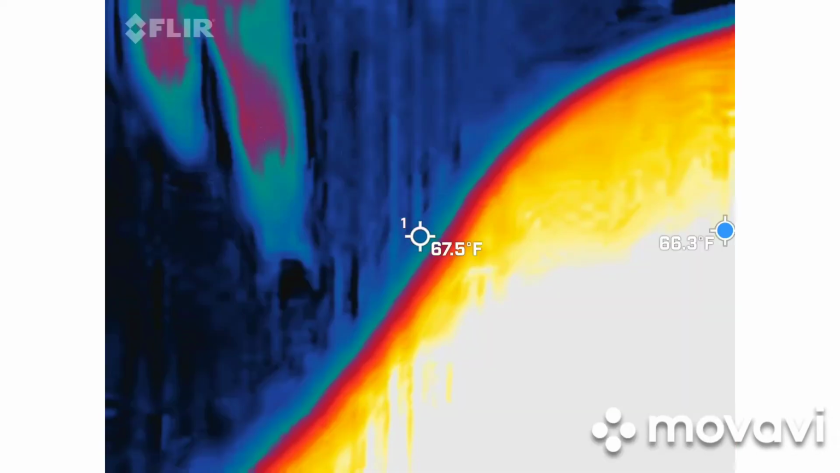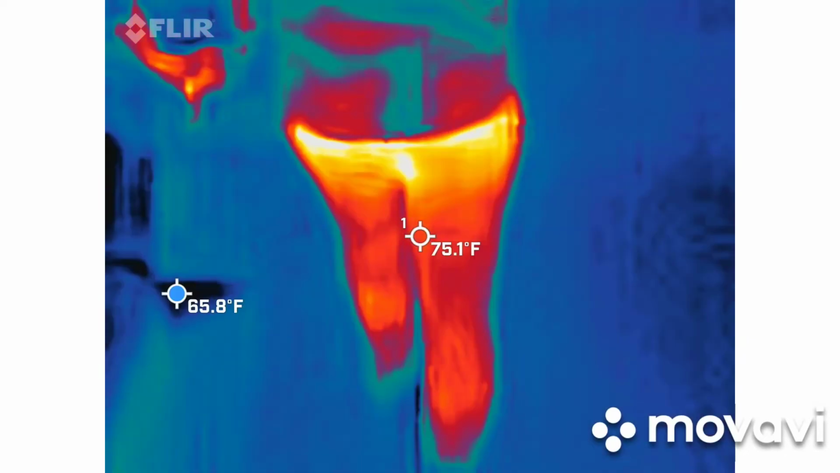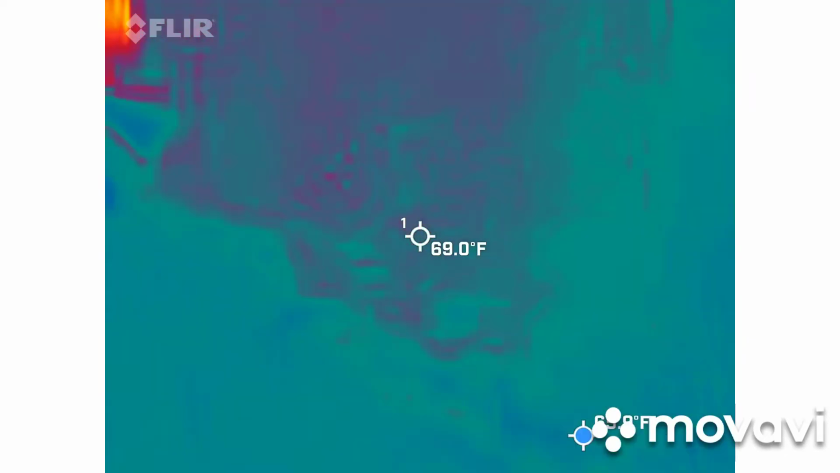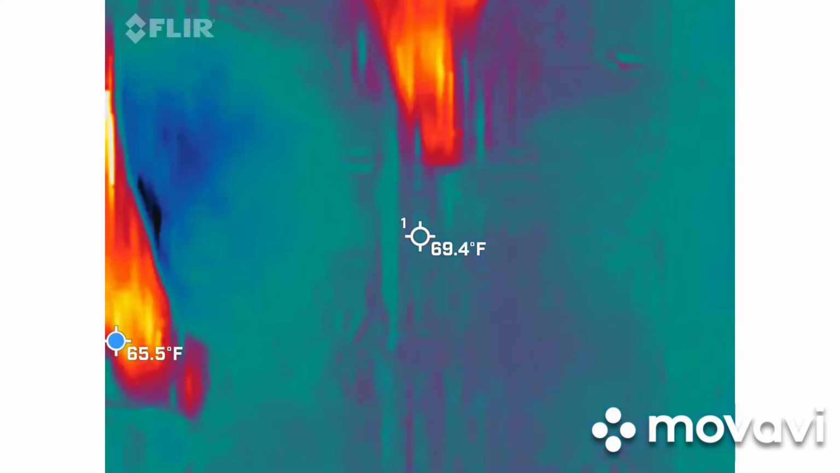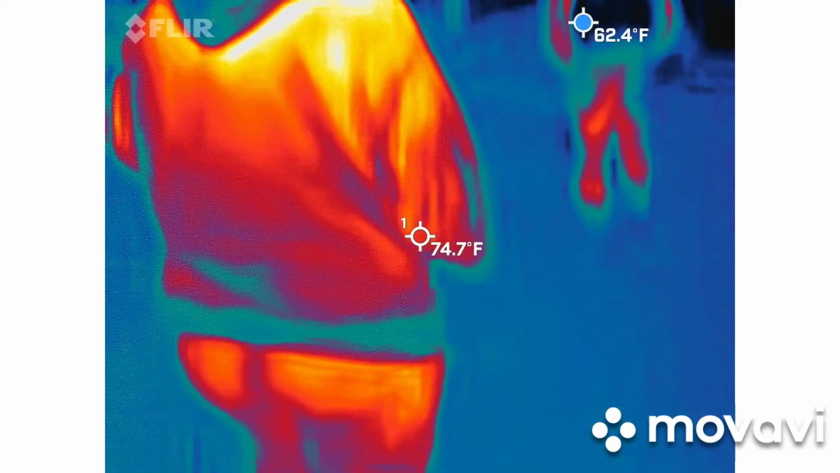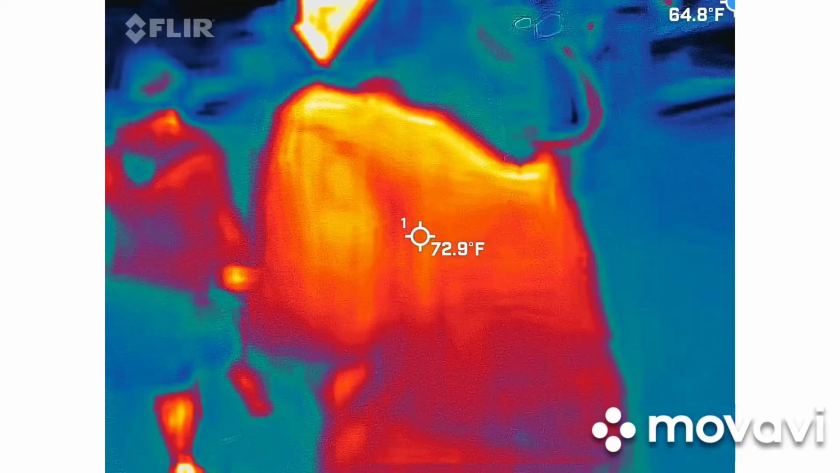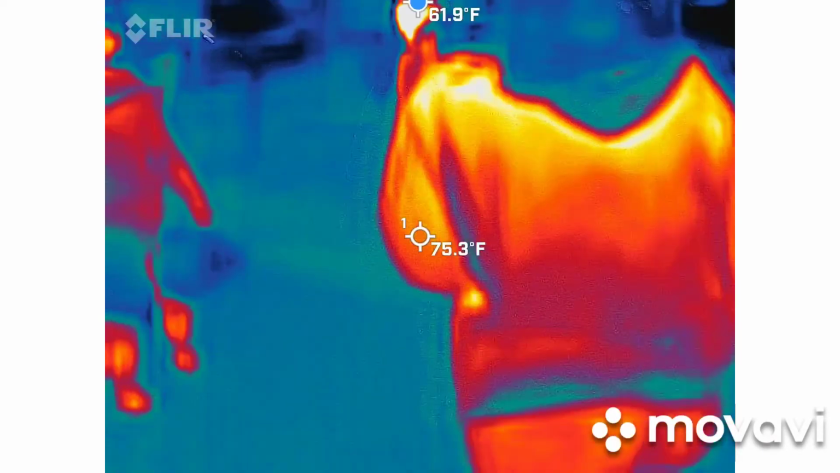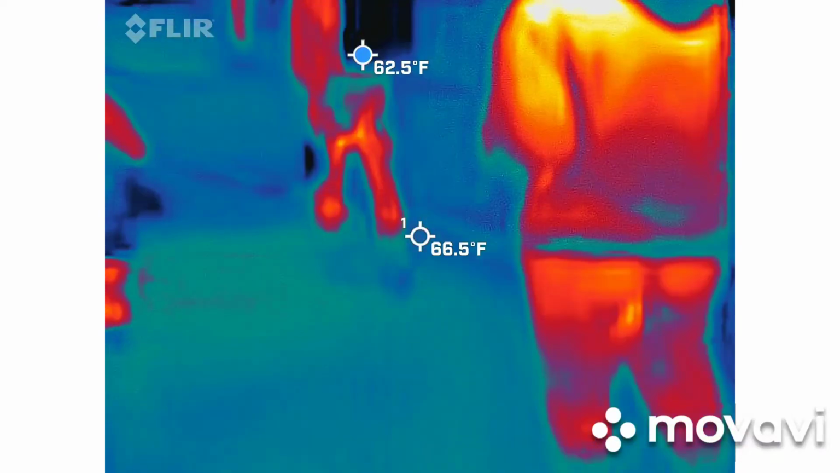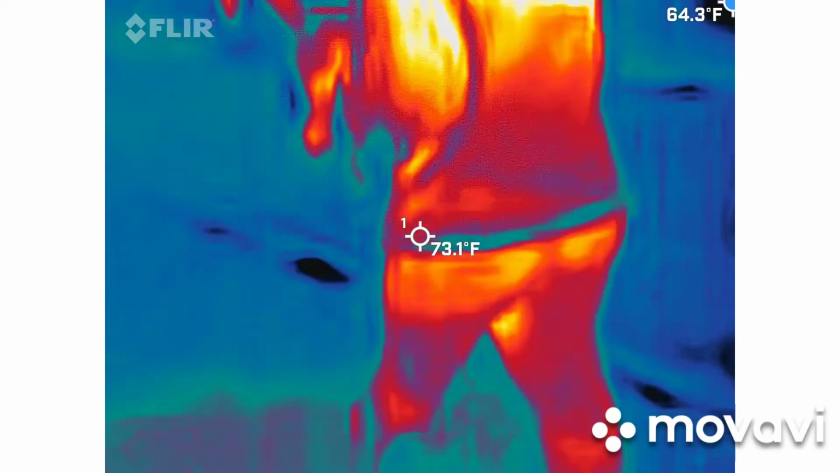Why am I laughing? Stop it. I am careful. We're going down. Oh, that's because I'm sticking out of the ball. Stop it. Are you laughing because the people walking?